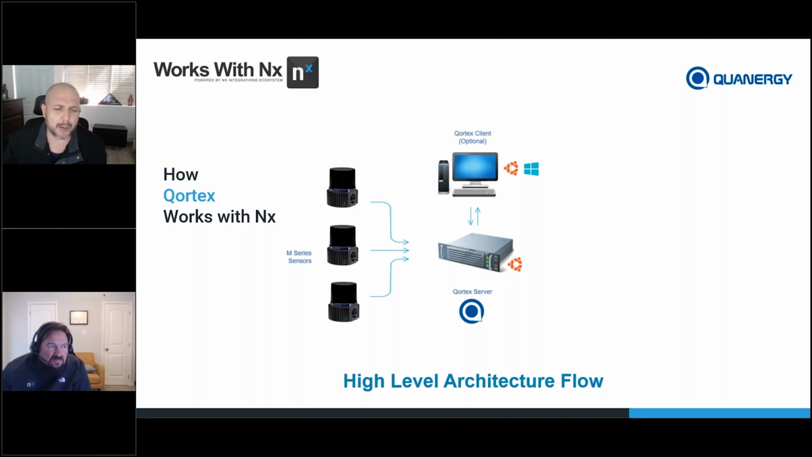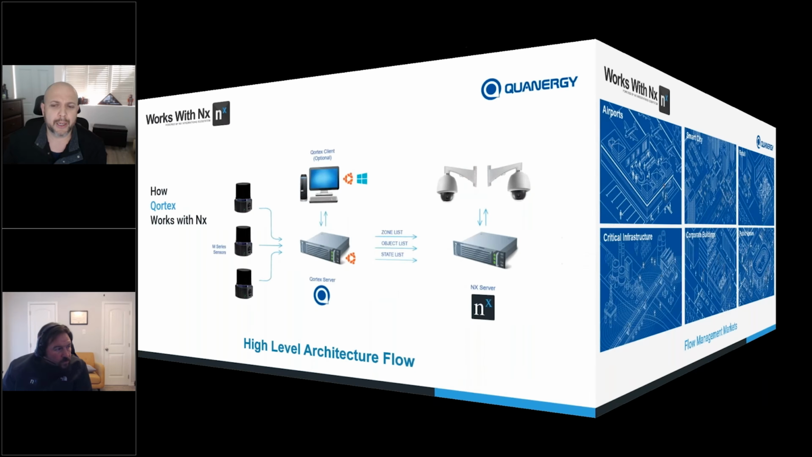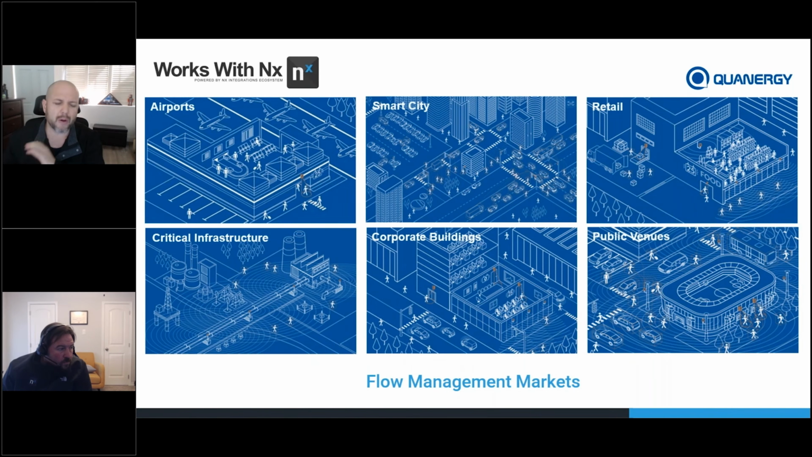From there, an optional client can be installed. This could be Windows or Linux. And from there, you can configure, tune, and set up your system however you see fit, as far as the 3D zones within the environment that you're trying to track. From there, we pass metadata directly to the VMS: zone list, object list, state list, which then creates the event-to-action workflow, triggering the if-this-then-that. Send a camera over here, bookmark an event, give me a pop-up, or sound an alert that's going to notify security personnel.